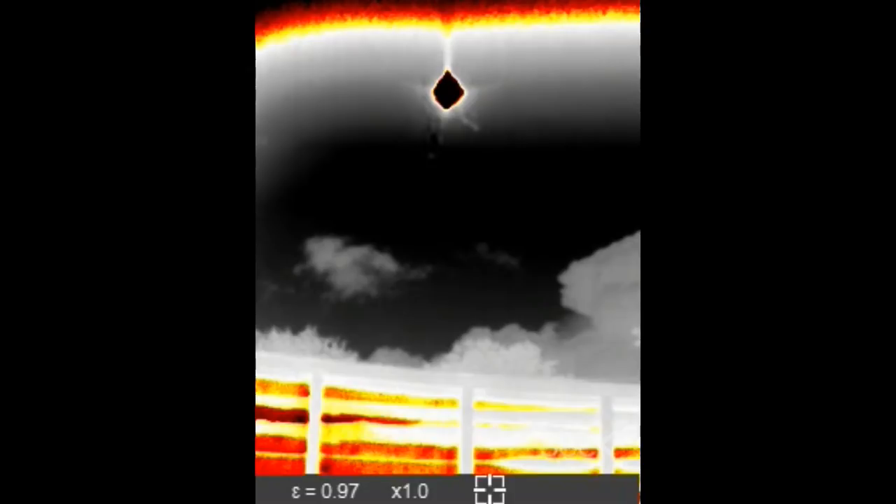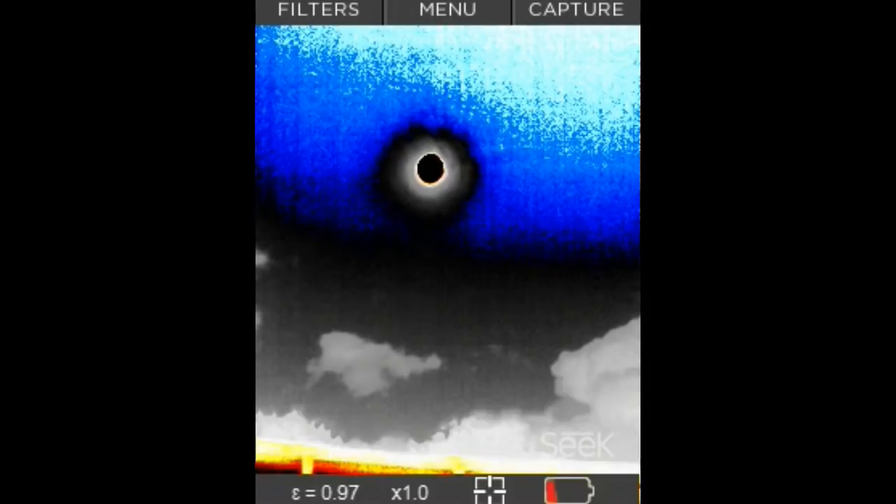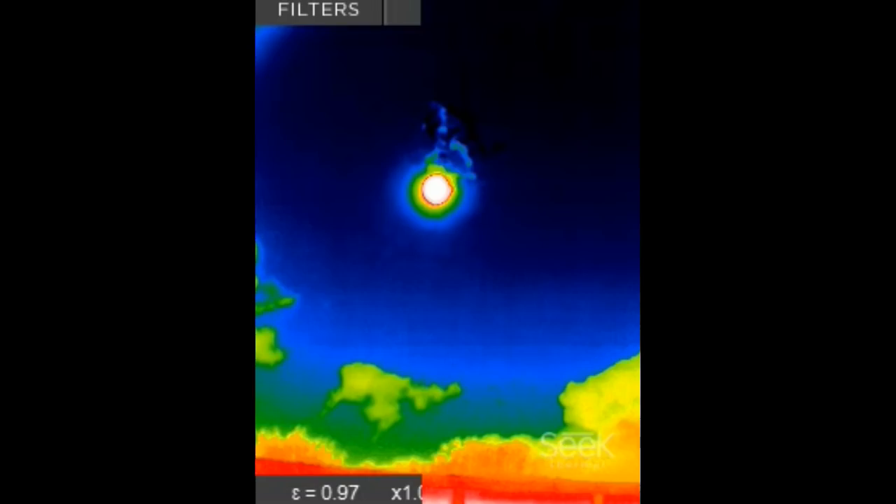So don't forget, this is not a picture, this is a thermal image. So to get a picture like this, well, what can I say? You can clearly see that we've got our sun and we've got something around the outside. We shouldn't be getting that, not on thermal. That means to me that there's actually something there.